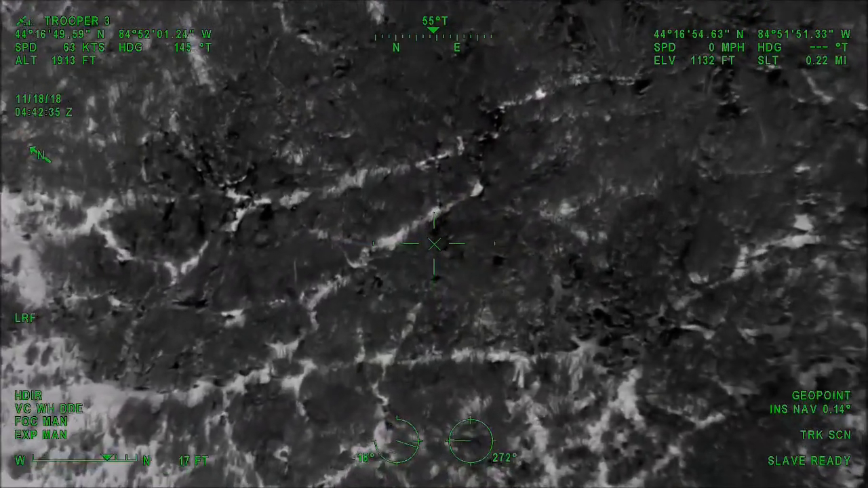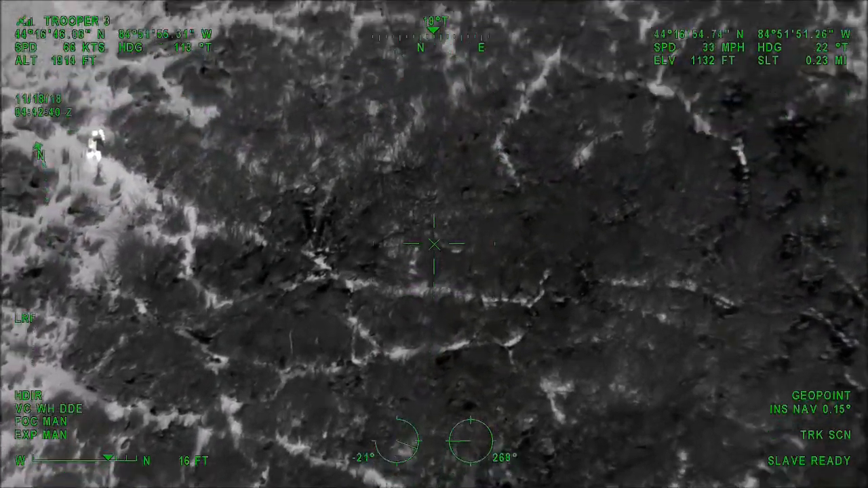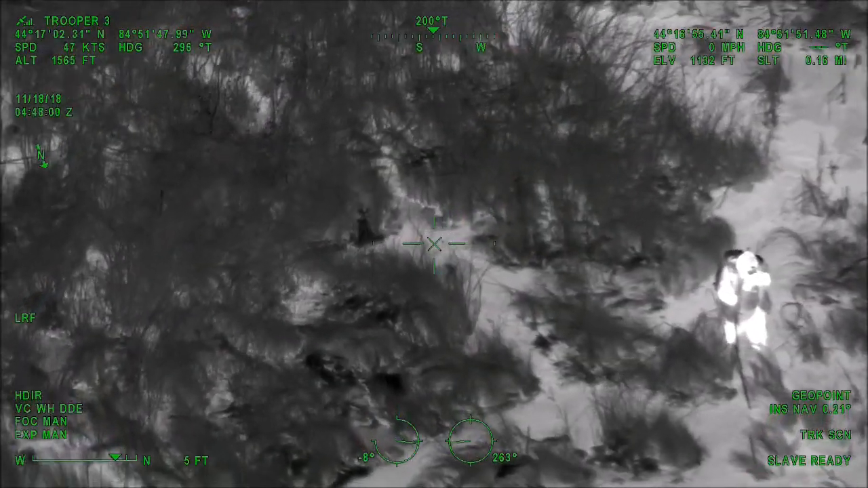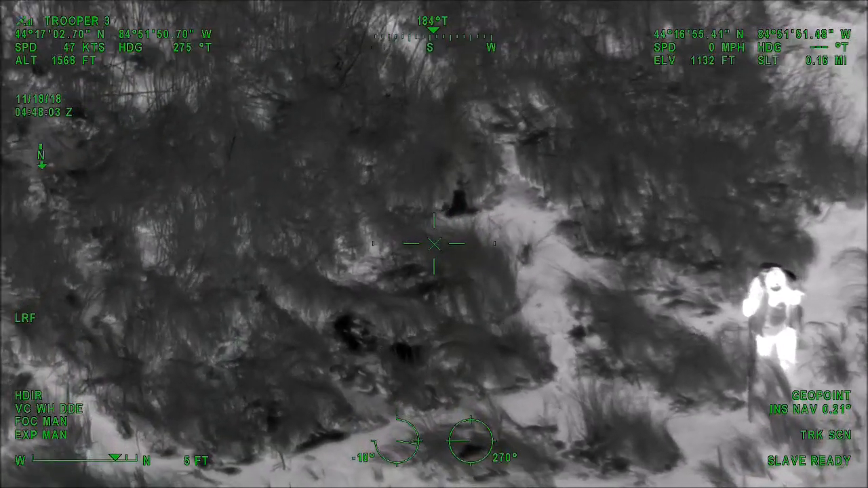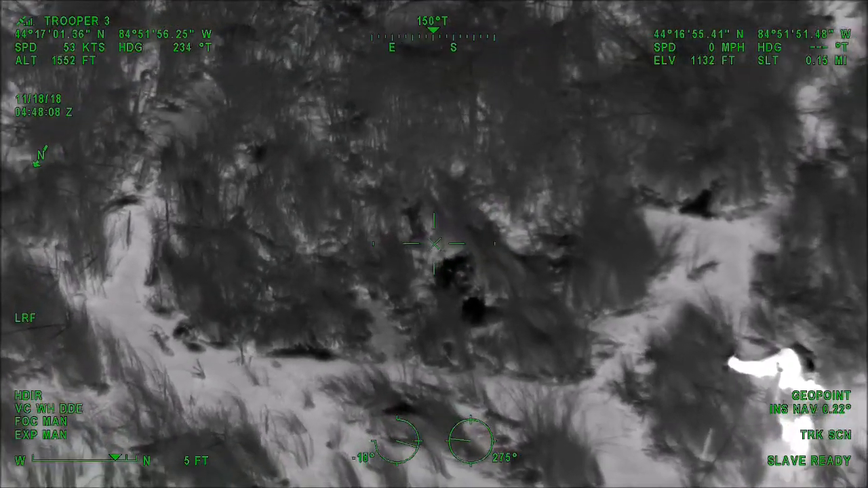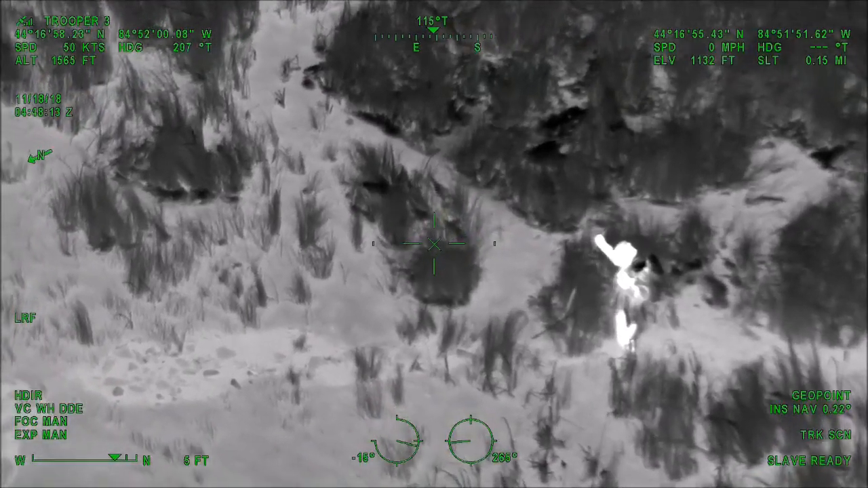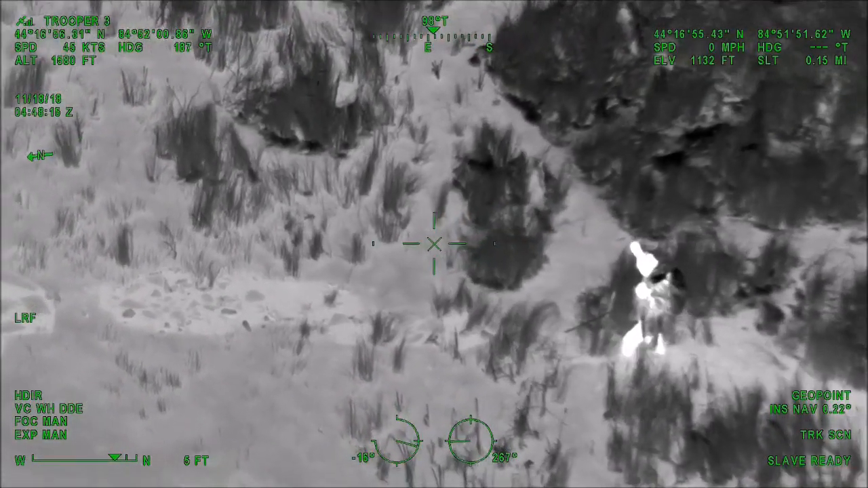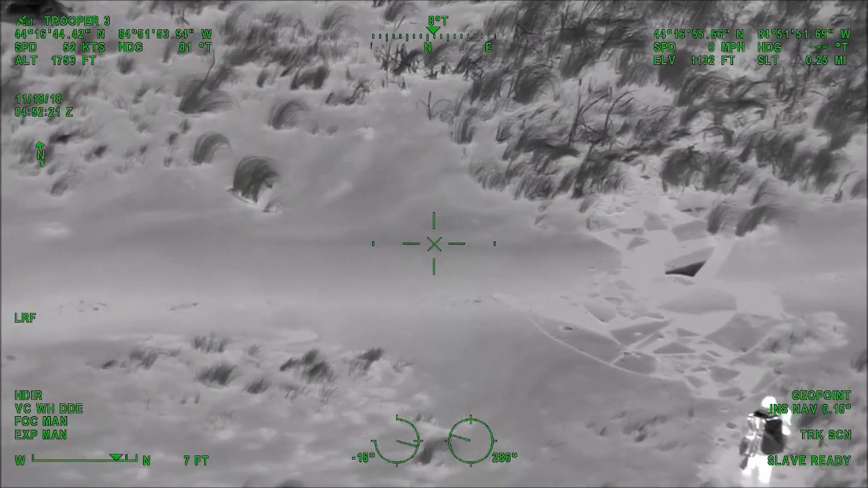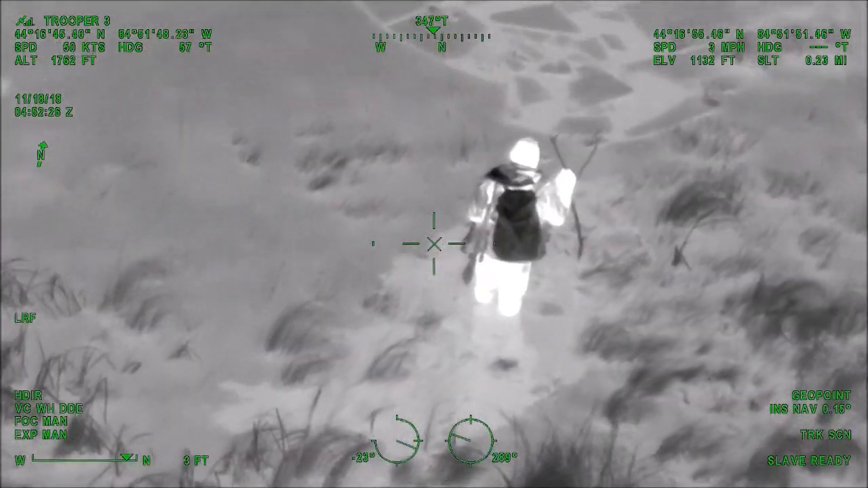Alright, Trooper 3, you guys are making some pretty good headway there. If you just continue that way to our spotlight, we'll guide you in as needed. For 7214 there, you might be too far away for him to hear, but he's kind of trying to push his way towards the river there, like he wants to cross it. I don't know if you guys can get his attention to turn him around and go back the other way. Clear. If he can't walk steady, we're gonna need a few more people to carry him out of here.